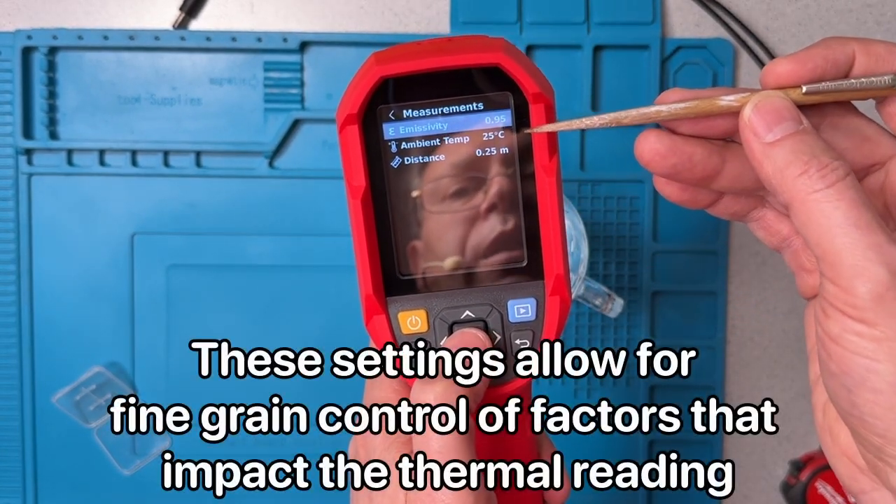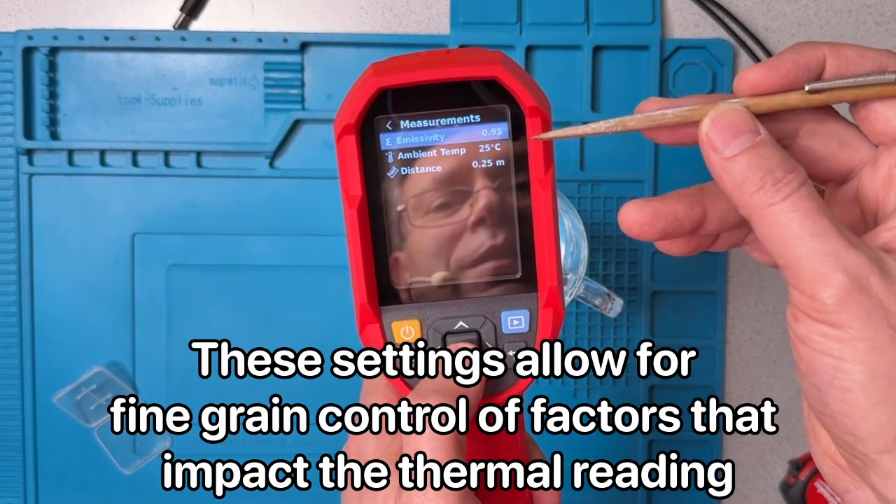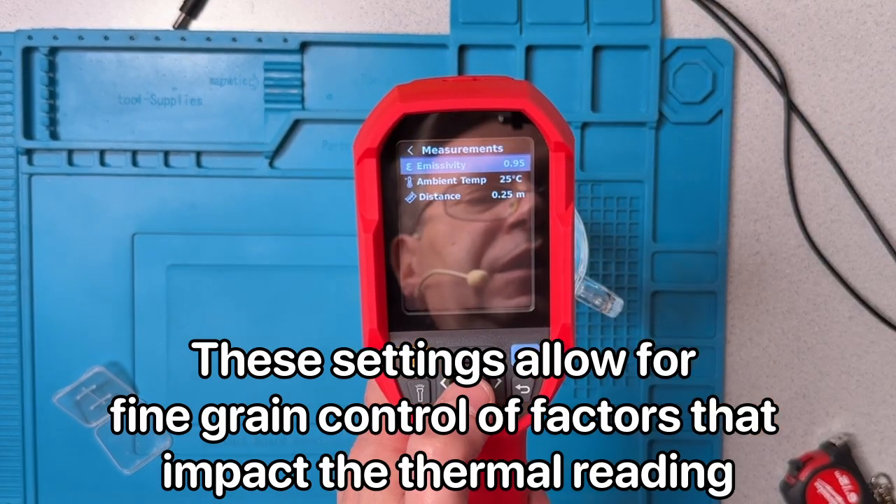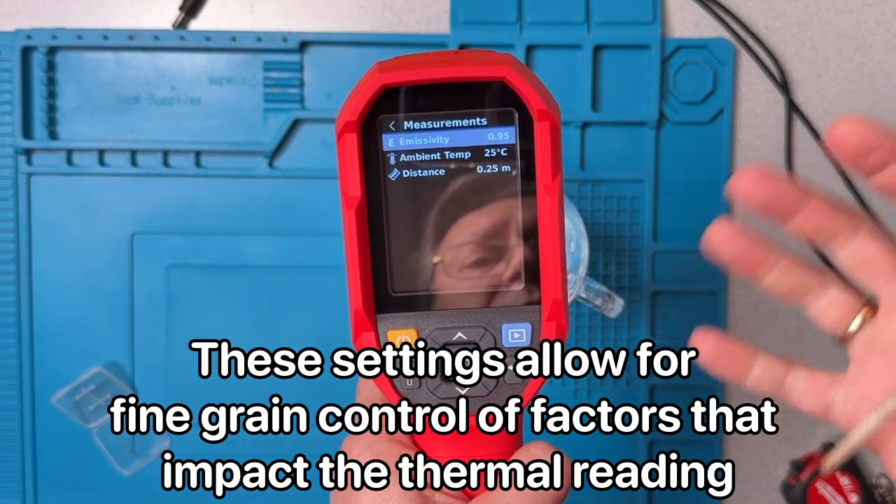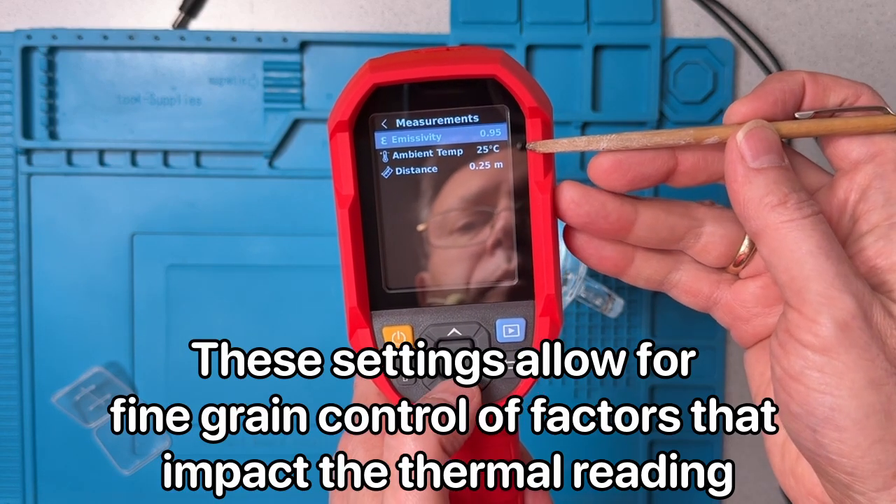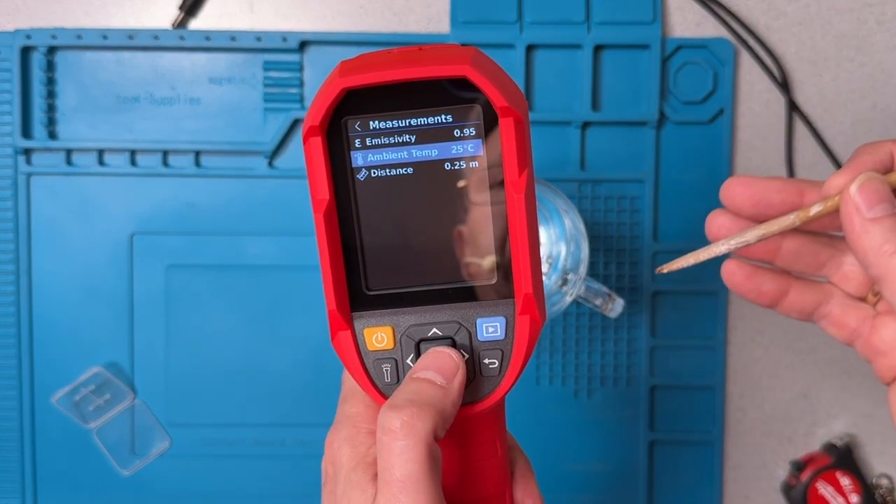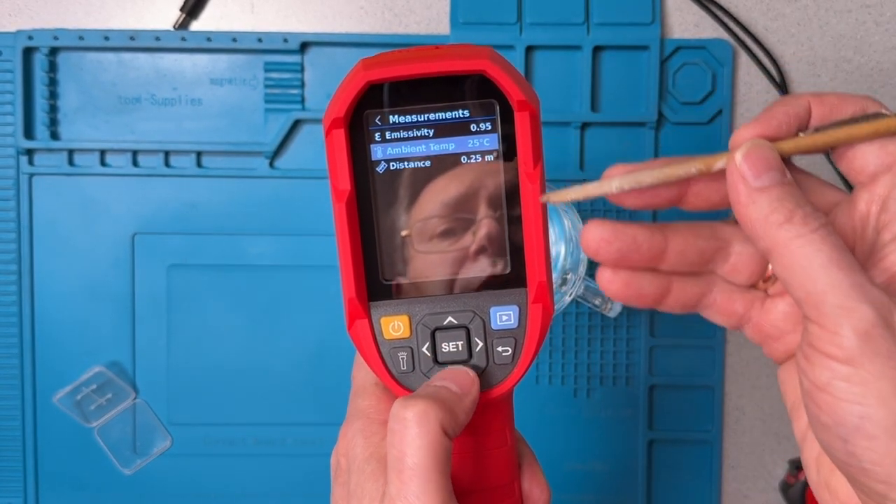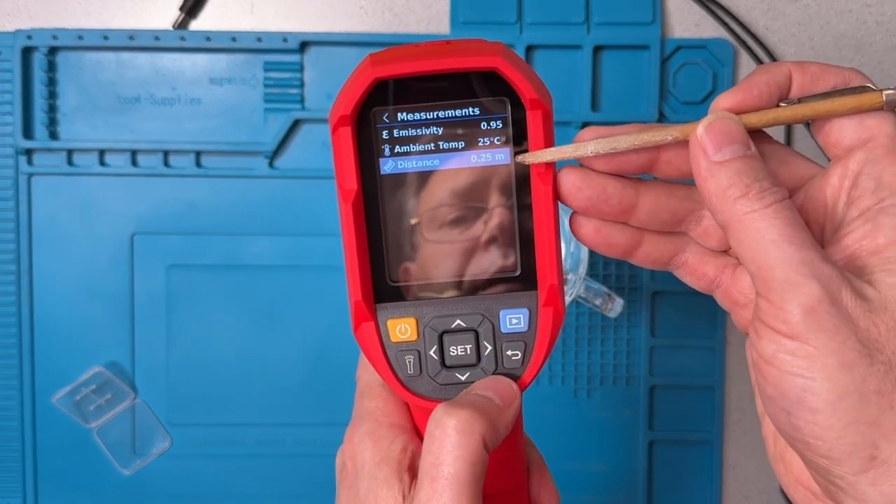Measurements. So we can adjust the emissivity of the sensor based on the different kinds of materials that are predominantly in the environment, because different materials radiate heat in different fashion to the thermal camera. We can set the ambient temperature, so the ambient temperature is based on an internal sensor, and so we could use that to calibrate the ambient temperature. And we can set the distance.